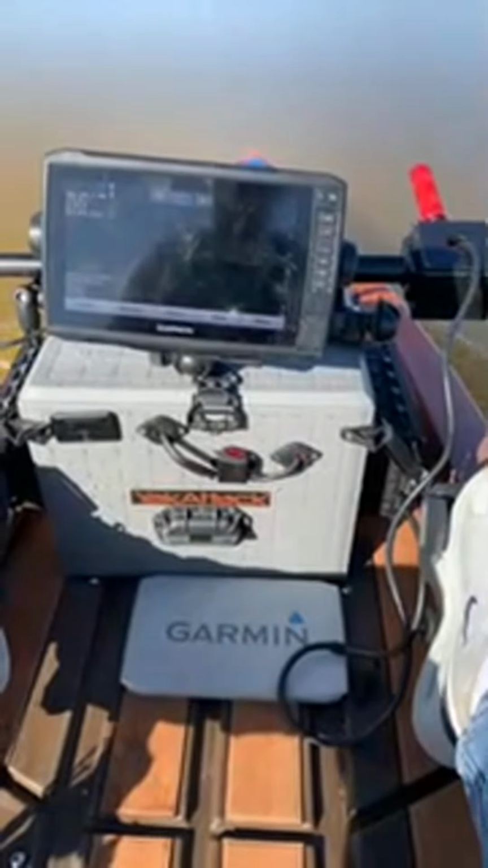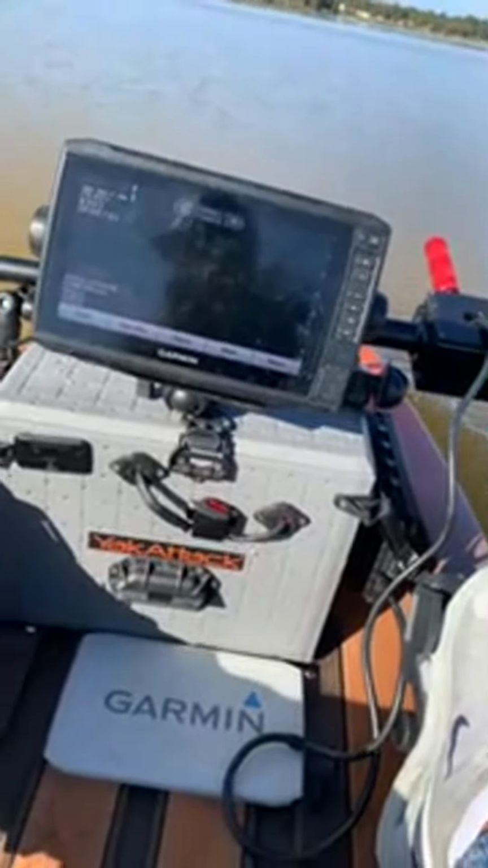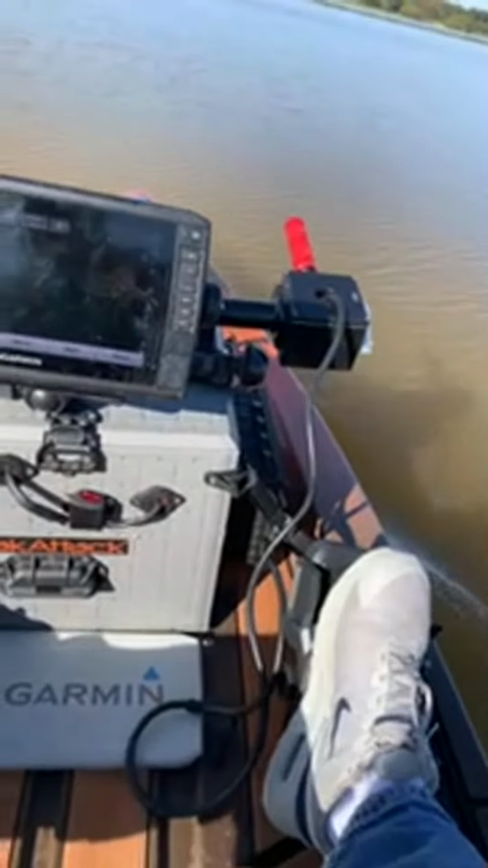Oh, that motor's still dragging. Let me pick that motor up some more.